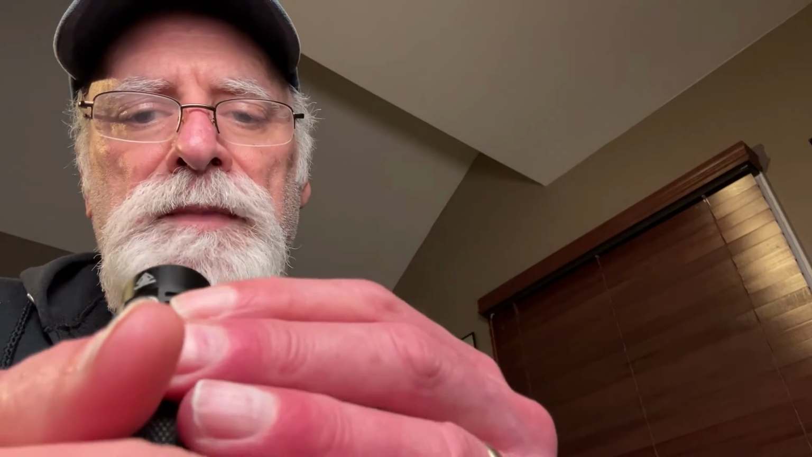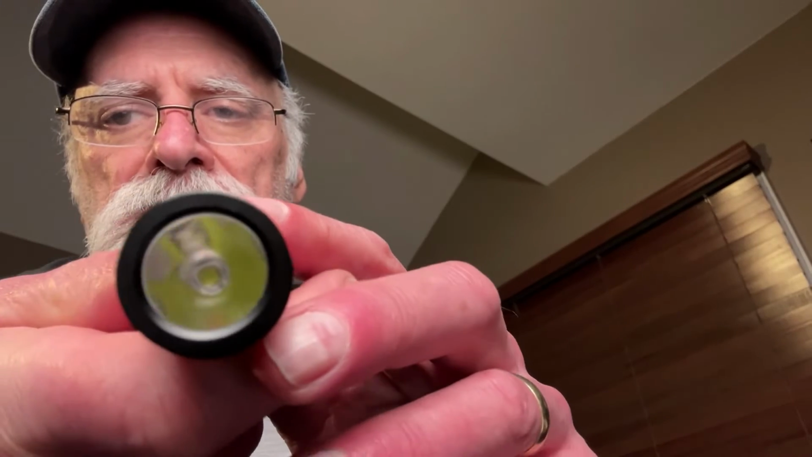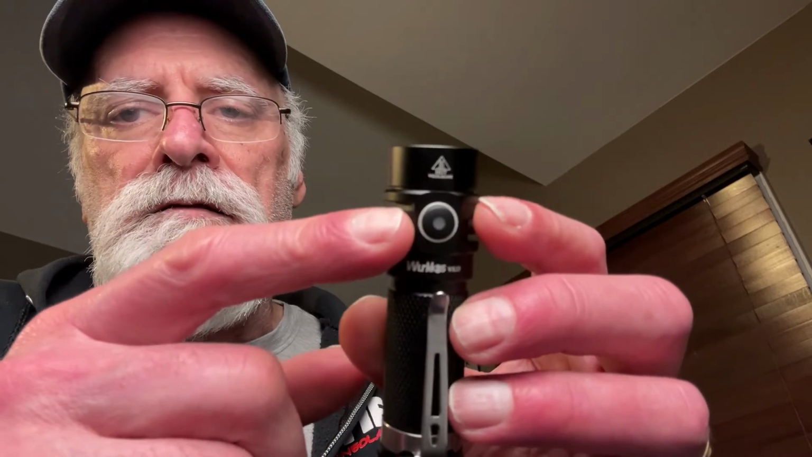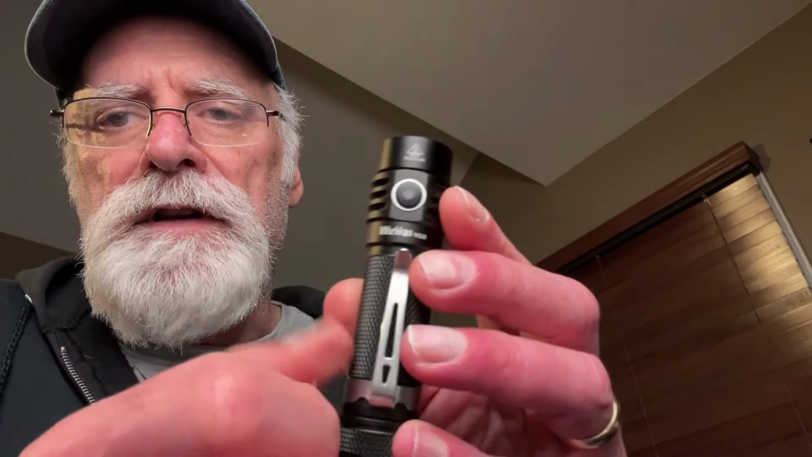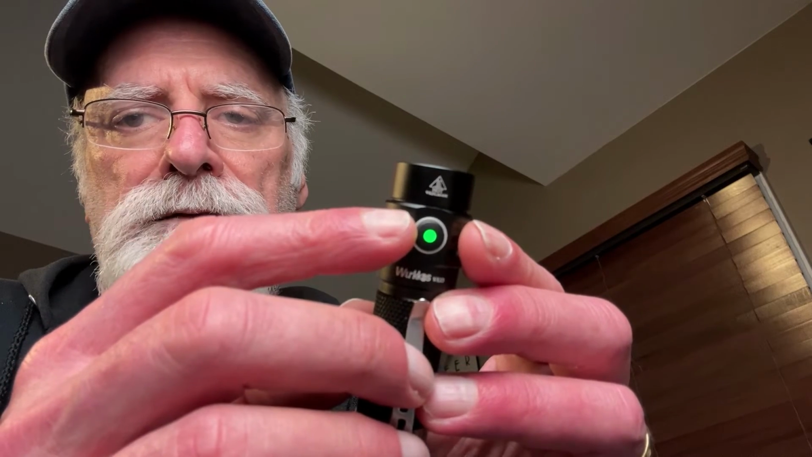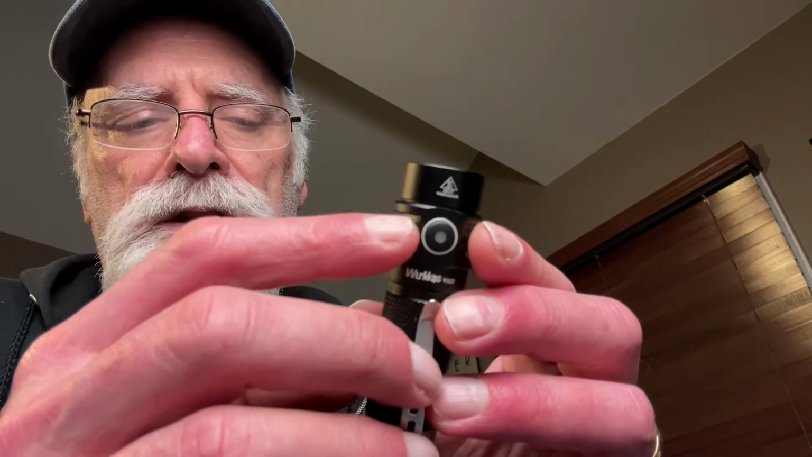It's a single bulb output on the inside. I'm not really seeing a lens. There is a reflector in place that seems to be doing most of the heavy lifting as far as the brightness. There is an indicator here that stays on for 5 seconds after you've turned it on to let you know the level of battery, and then it shuts down.